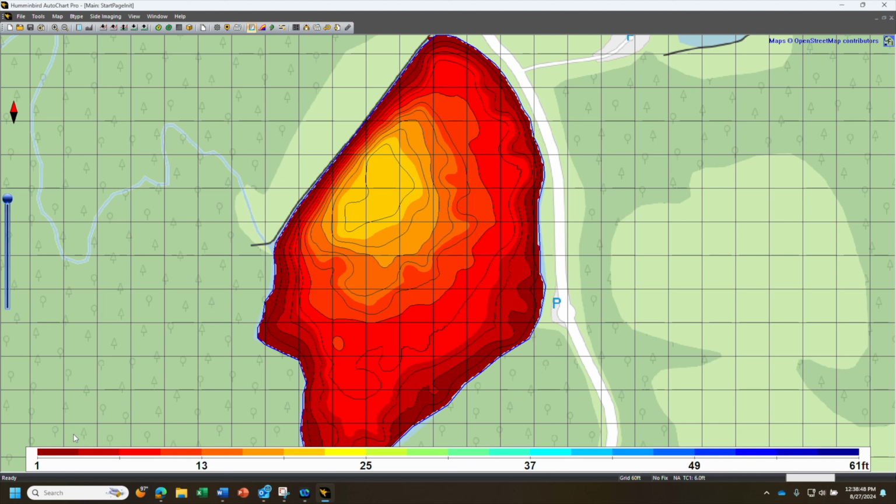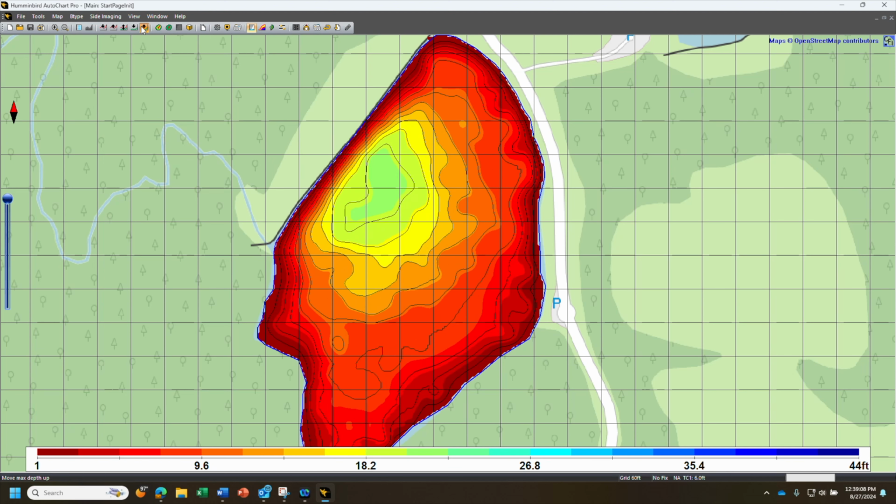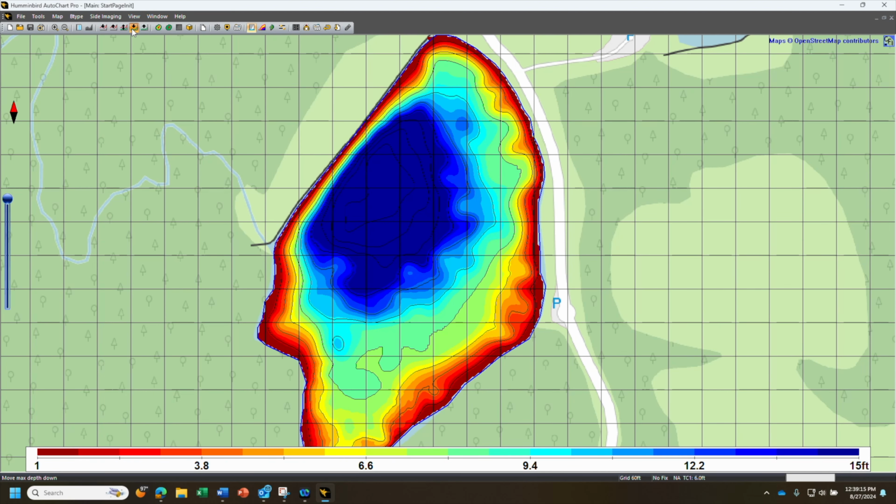Right now the setting is 1 foot is minimum and 61 is the max. You can come up to Find Depth Range. If you click on that, it'll try and adjust it to whatever it thinks is the best, but it's still a little shallow, so I can come in here and move max depth up and make it look a little better. So I'm going to change it to about 25 here, 25 foot, because I know the lake didn't get any deeper than that.